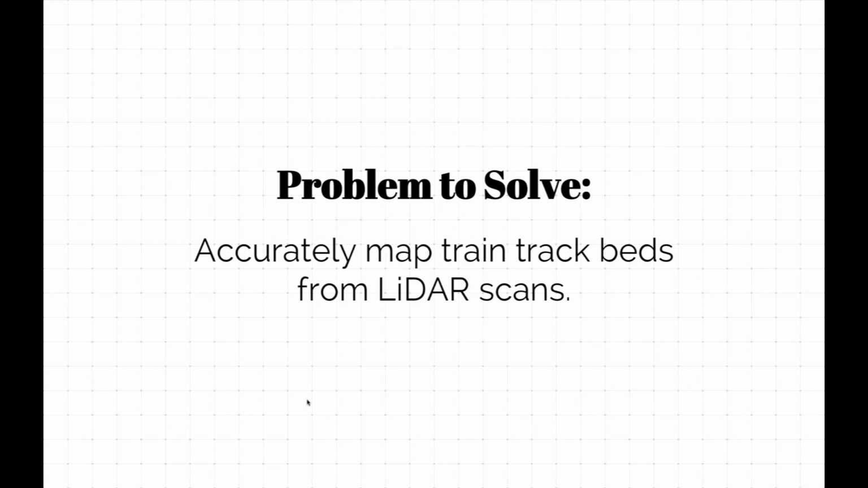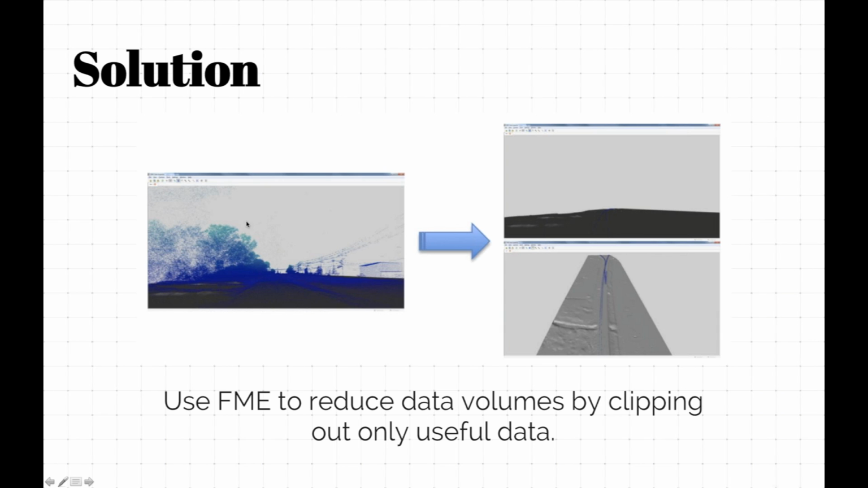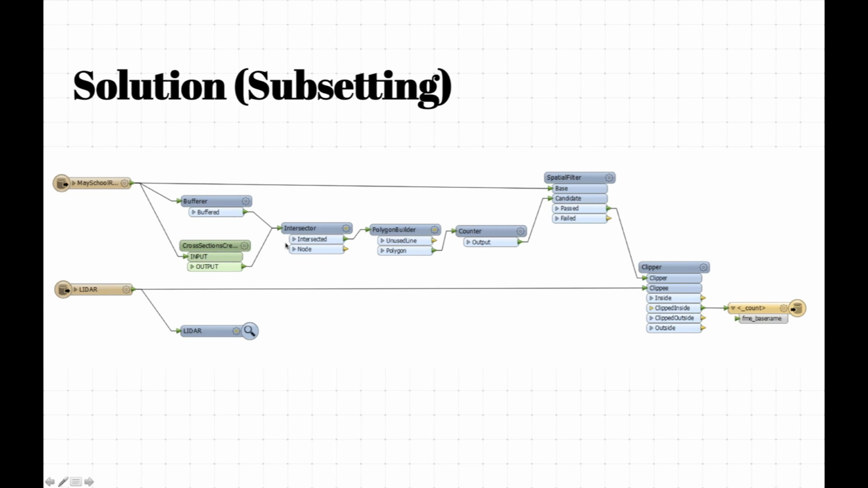rolling by. The problem that they had to solve was to accurately map train track beds from LiDAR scans. They got scans of LiDAR, and they want to map these beds really accurately. The issue is you get scans that look like this, and you need to get them down to this, because this is a lot of data. Frankly, the tools they wanted to use to do the analysis afterwards were croaking on the large data volumes from the LiDAR scans. Basically, if you have billions of points, not that many tools can handle it. So the trick is to do some subsetting.